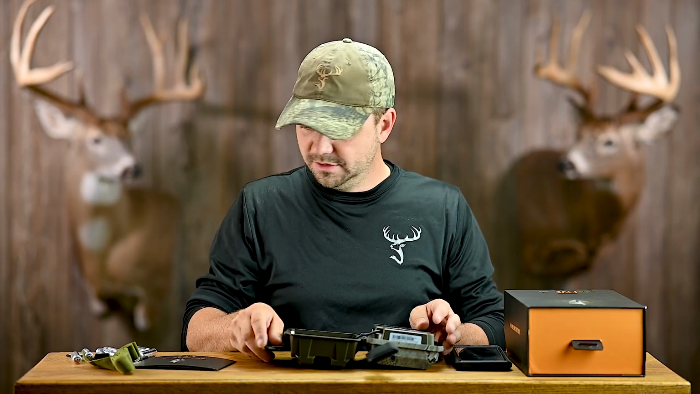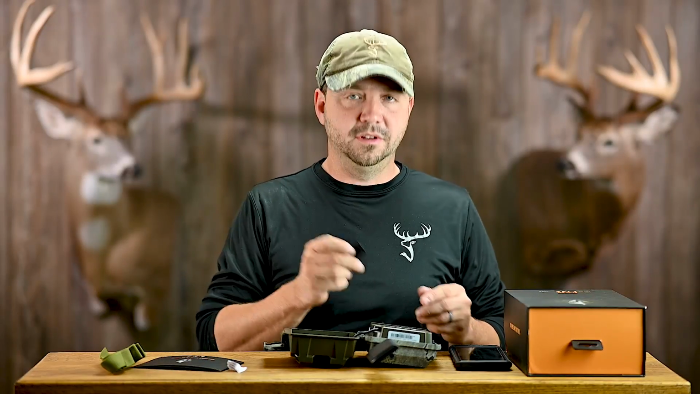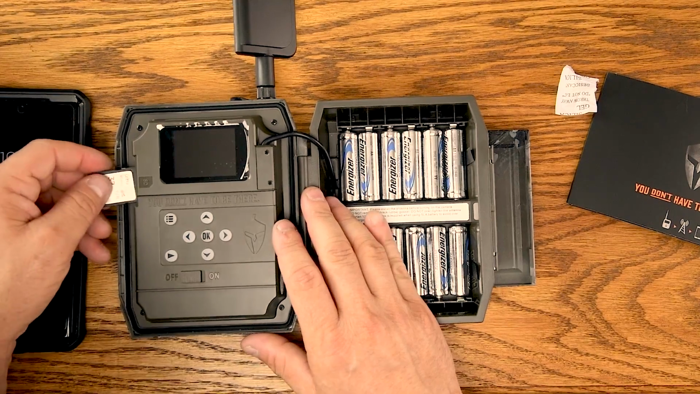And we'll put some batteries in. Batteries in, and I'm going to put the SD card in right away. This supports up to a 128 gig SD card. We'll put that in before turning it on.